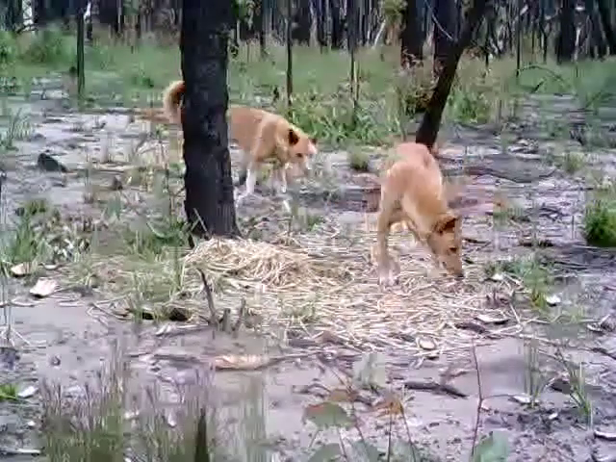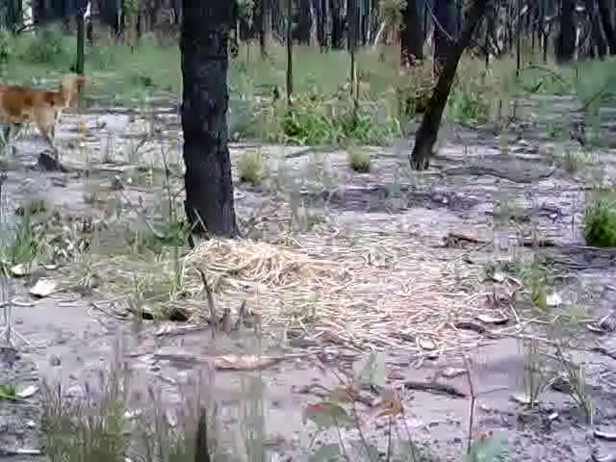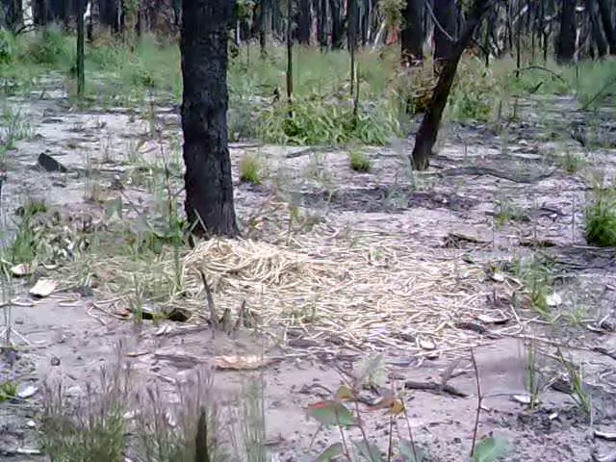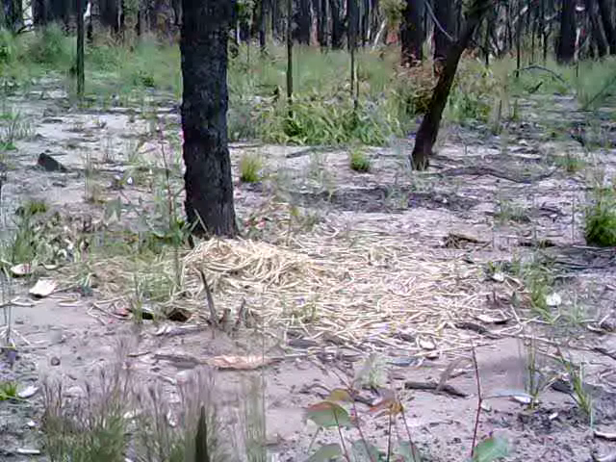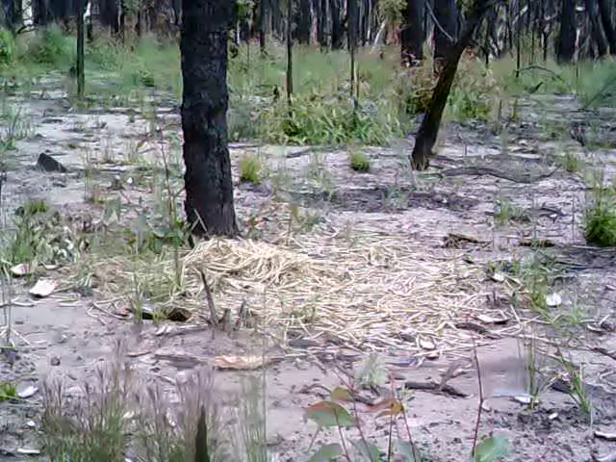And it's walked off and gone. And next we've got a daytime clip coming up of the dingoes. So you can see here they are again. And they sort of go walking their separate ways, and you see the one from the left decides it better catch up with its mate.